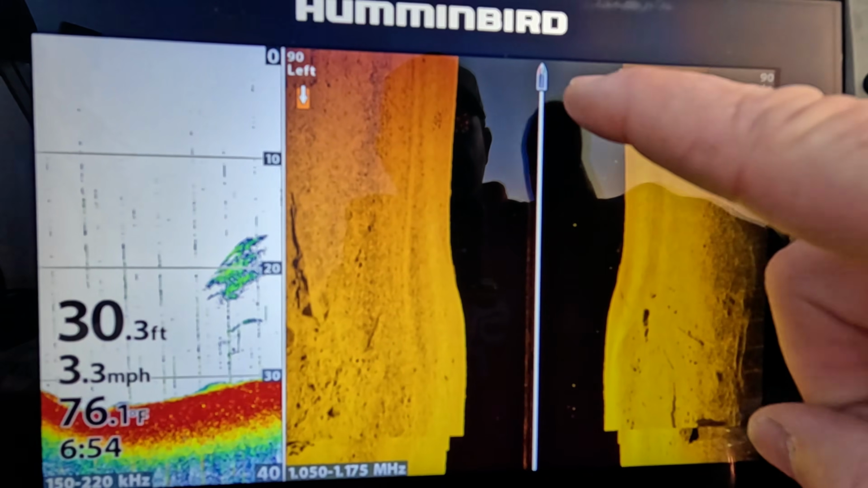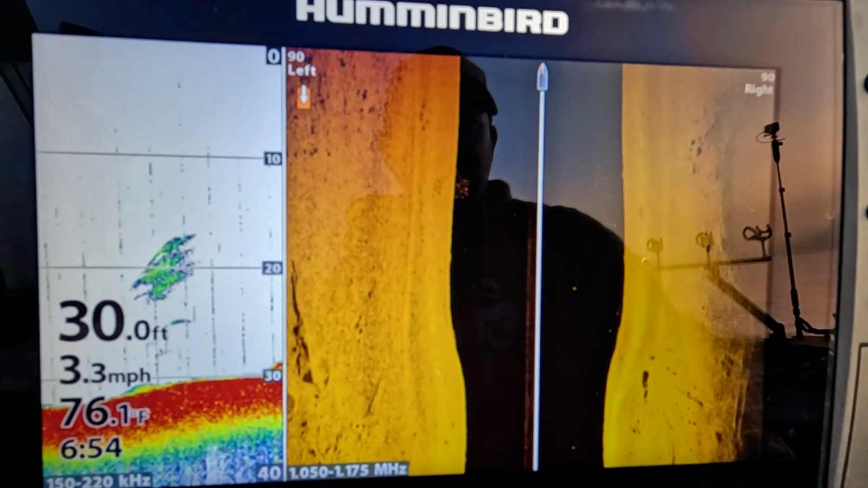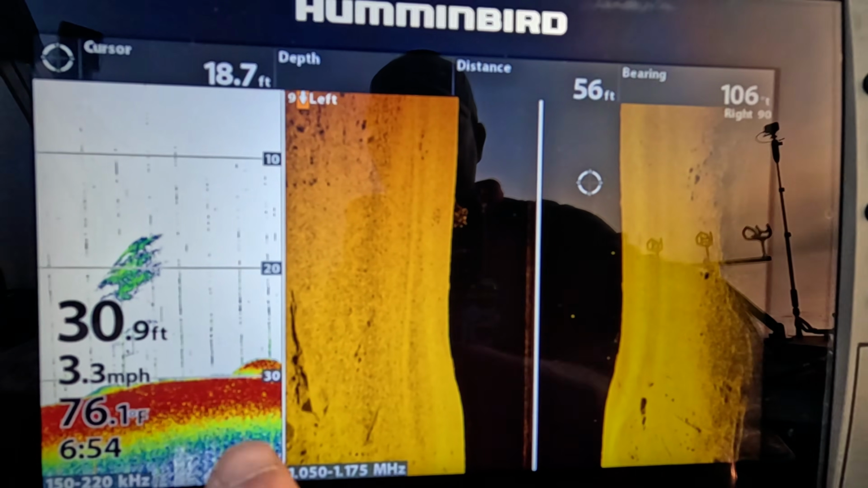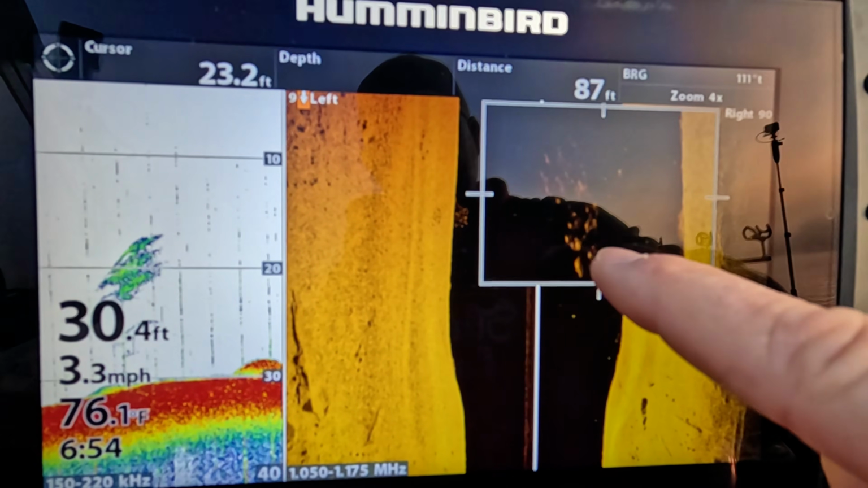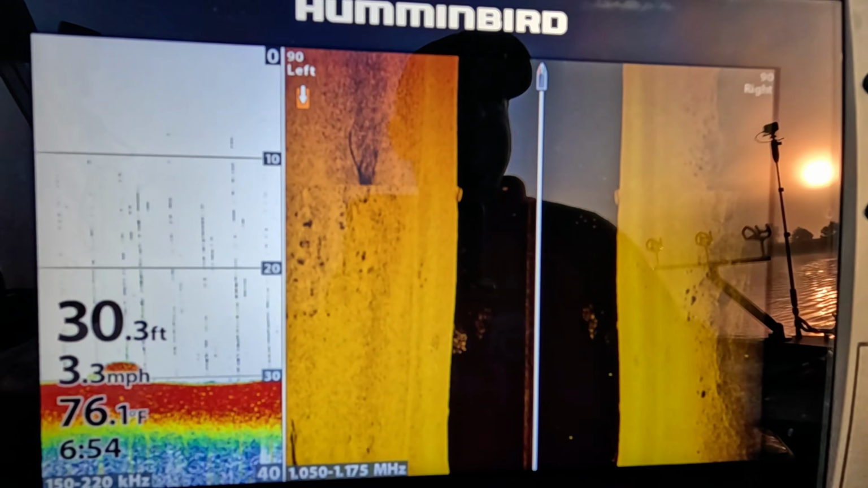There's a nice school of bait right there. And you can kind of see there's something chasing it too. You can see it better on the 2D right there, but I'll zoom in on the down imaging. So you got the school of bait, and then you got something right there underneath it chasing it.